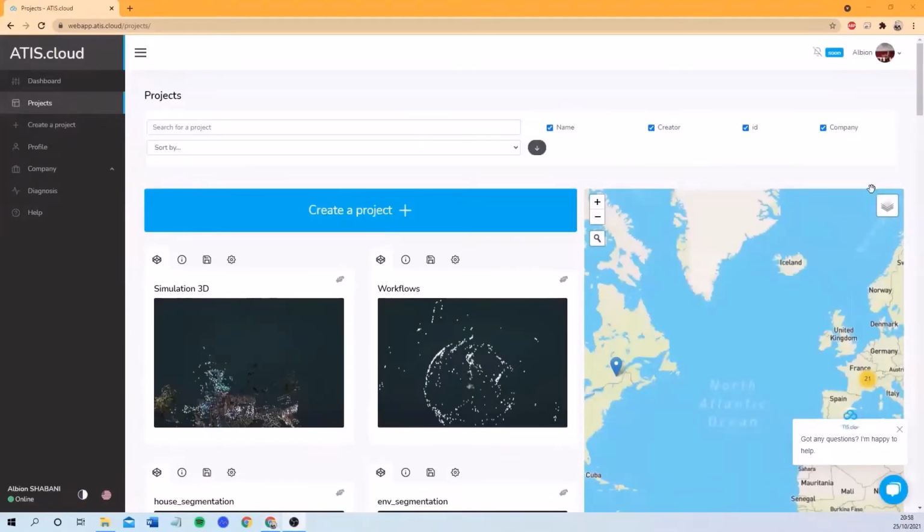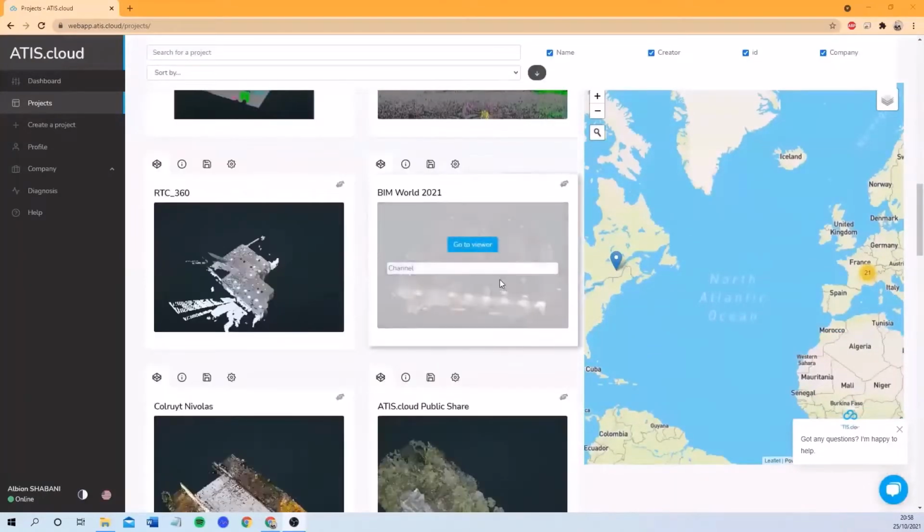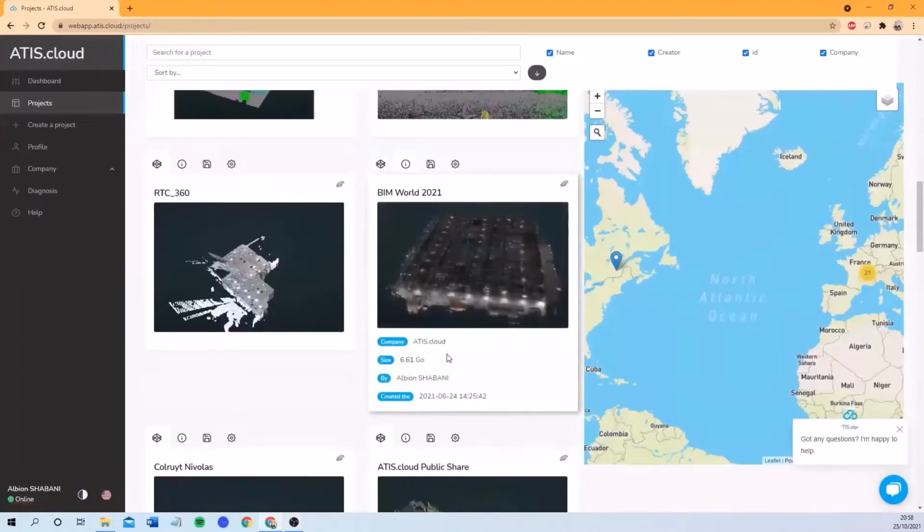As Lina mentioned before, ATIScloud is compatible with all point cloud formats, regardless of the point cloud origin, whether it's coming from a static scan, mobile scan, or by drone. Here I'm going to start with the mobile project. This was made with the biometric scanner. It is a mobile scan.